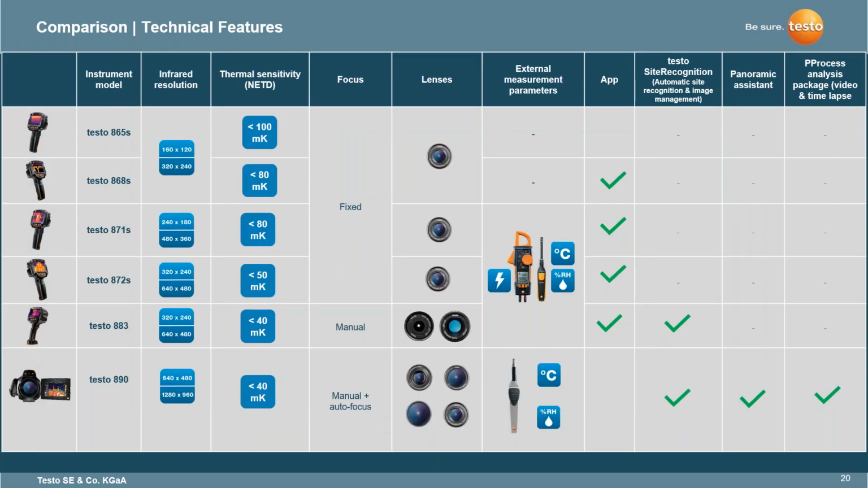So just to give you a little overview of the technical features, I think it will help set the stage for how these are all unique cameras and how Testo is set apart when we are transforming thermal and what we bring to the table that is unique. Again, you can see what's fixed focus, manual focus, autofocus, the different lenses, what external measurement parameters there are, as well as which ones work with our app, which also has different features such as Testo site recognition, as well as some of the other features that we're going to cover here very shortly.